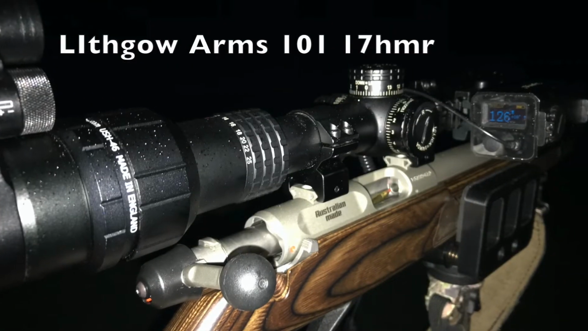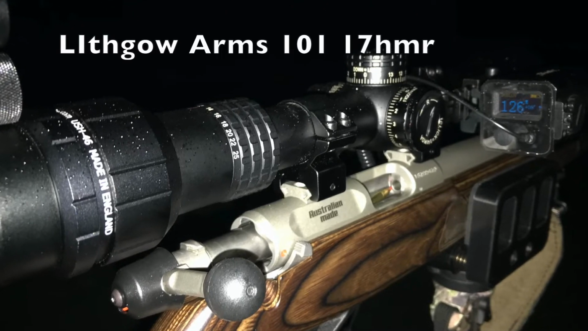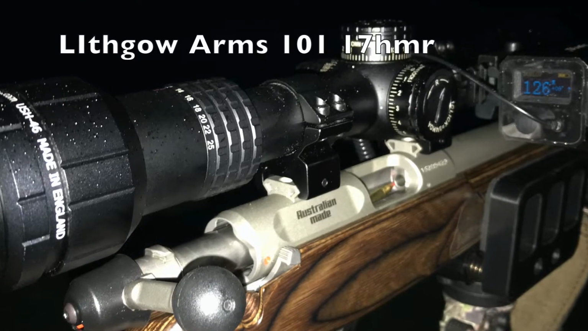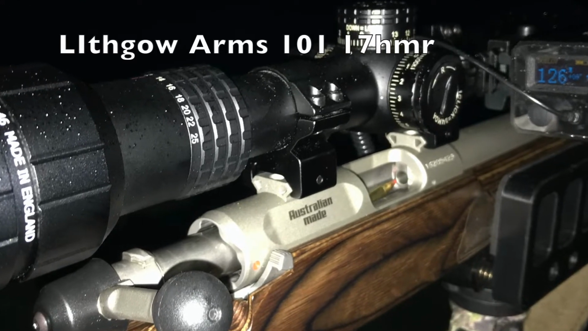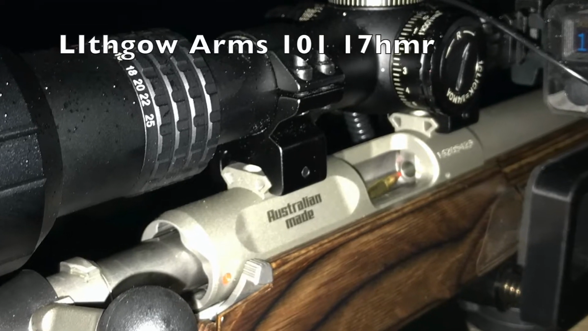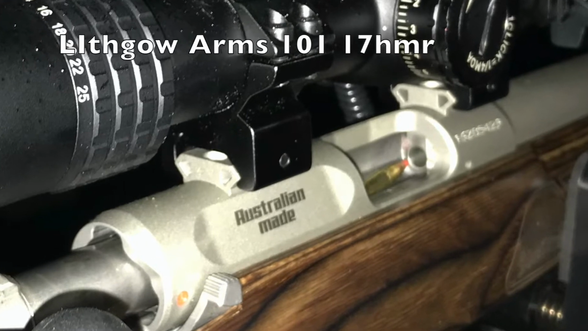So this is my new Lithgow Arms 101 chambered in 17 HMR, and it's got the PARD 007A rear mounted scope add-on on the back of it, and it kind of works okay for nighttime shooting, as you'll see in the footage that's coming up now.